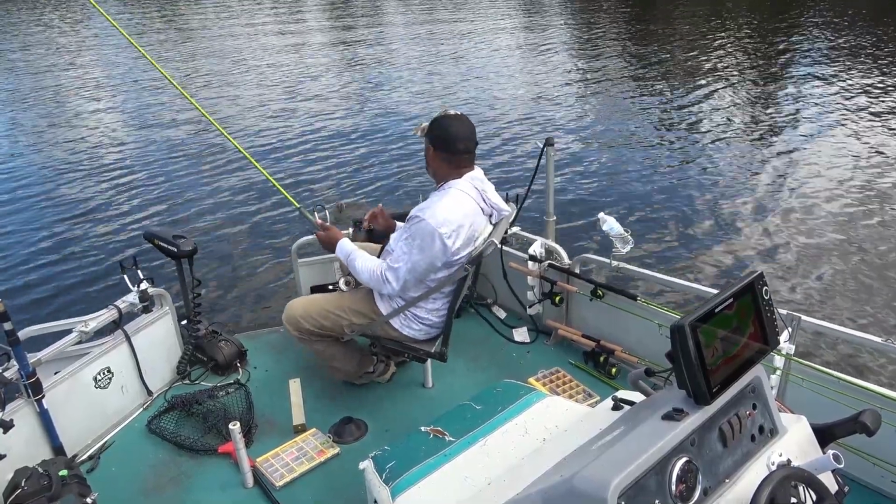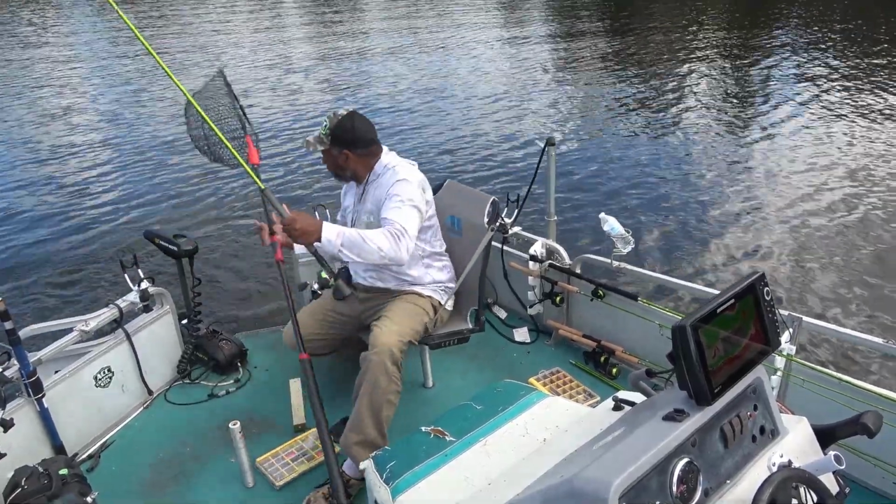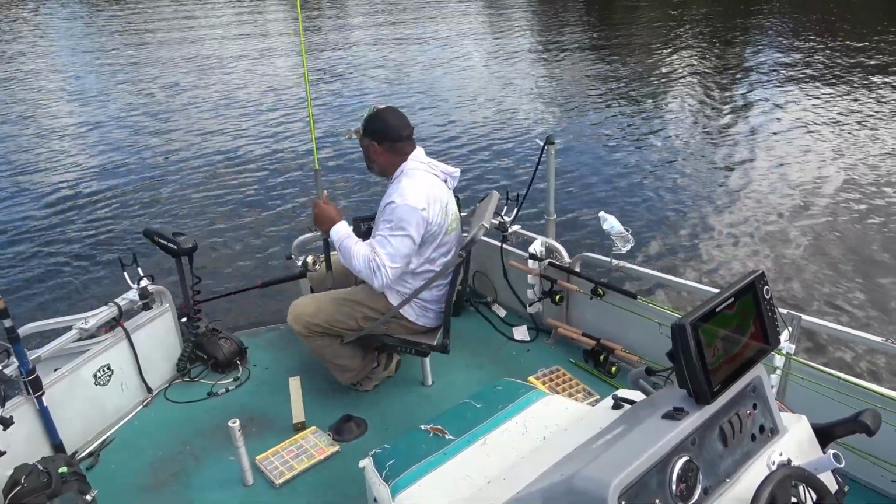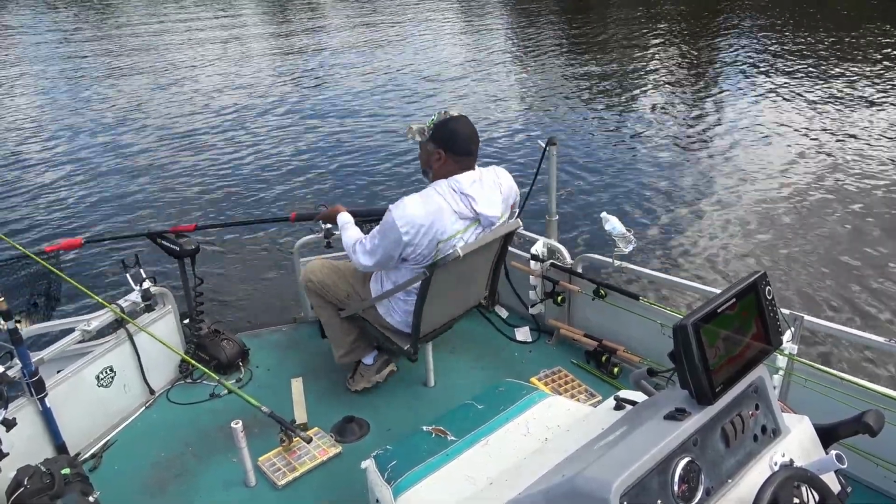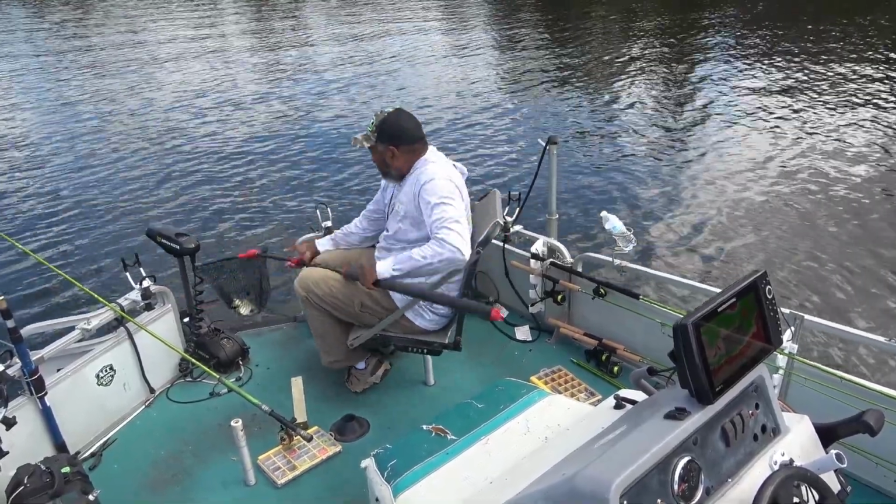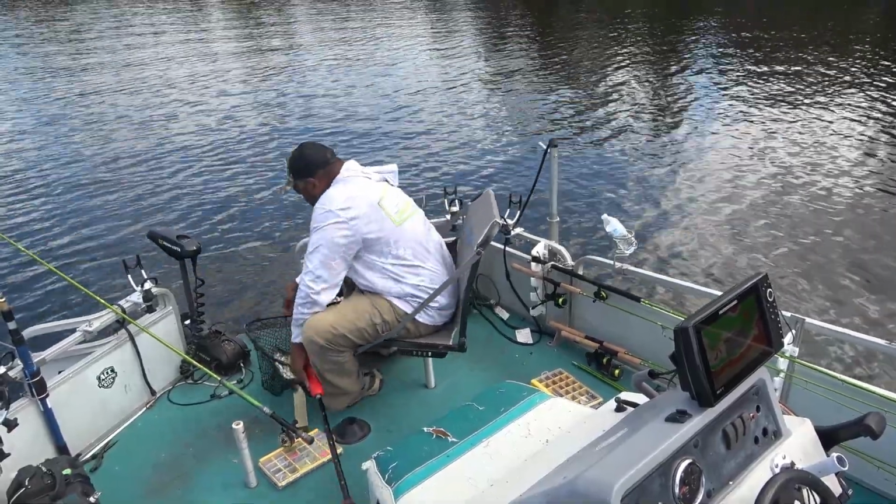I normally don't like to spook them like that, but sometimes you get those larger, more dominant fish. They'll be down at the bottom of that school. And you can't see them on your live scope, but they're down there. And if you can just get down there in the middle of all of those fish, you can pull some decent fish out of there.